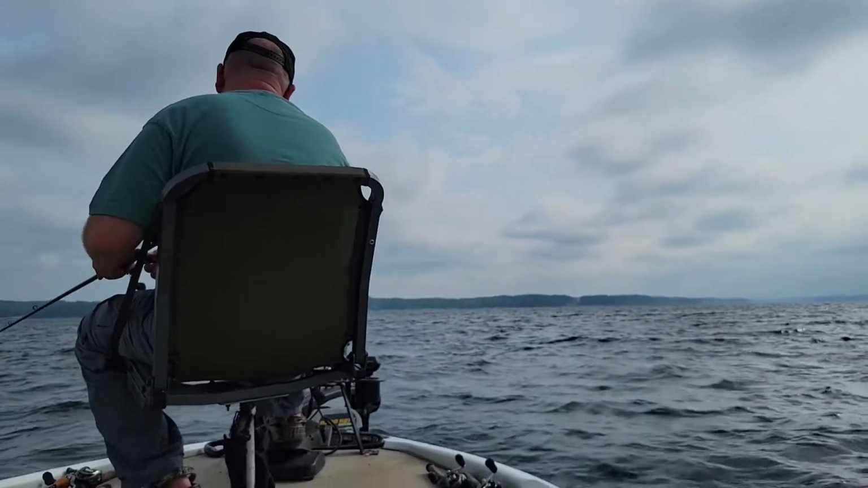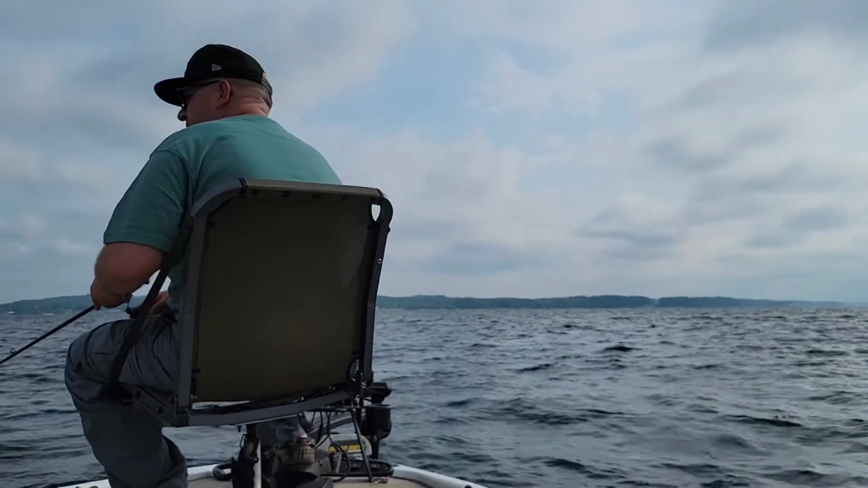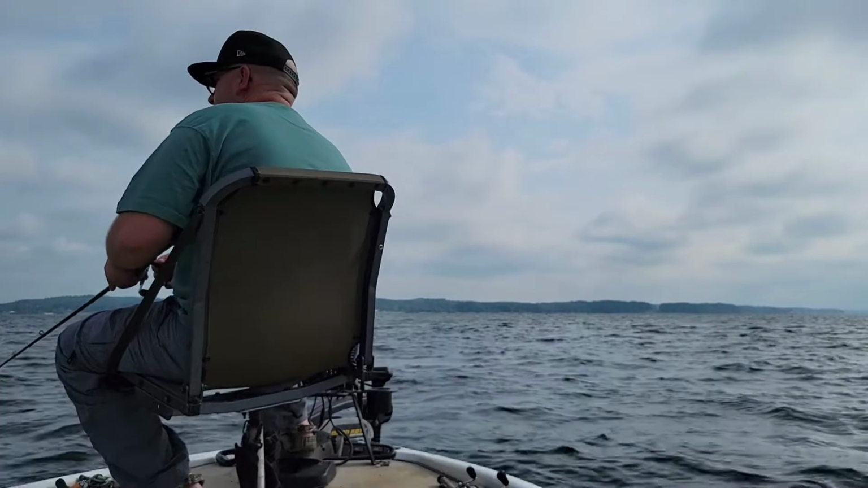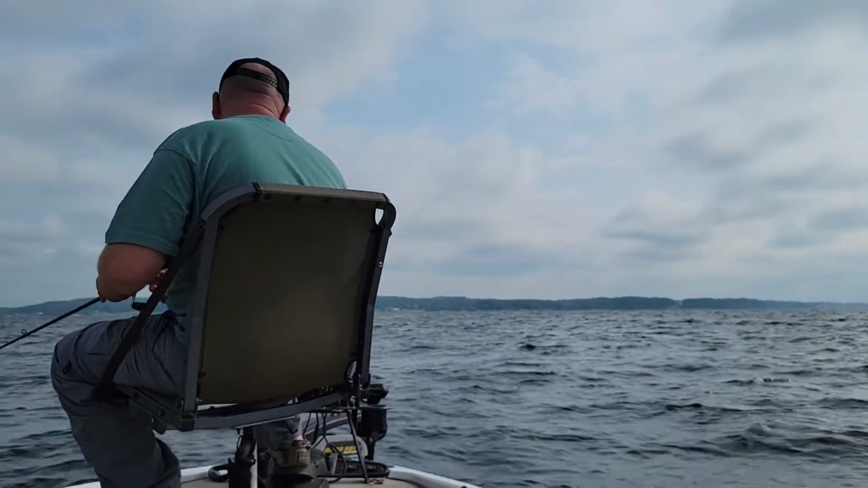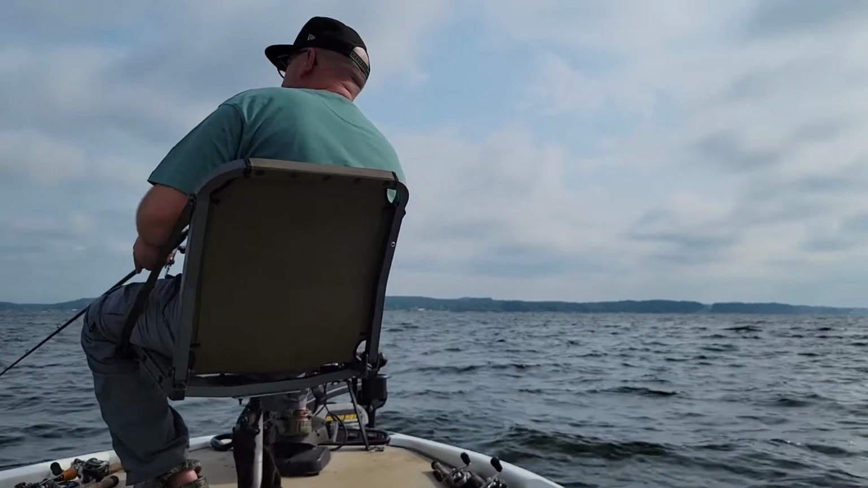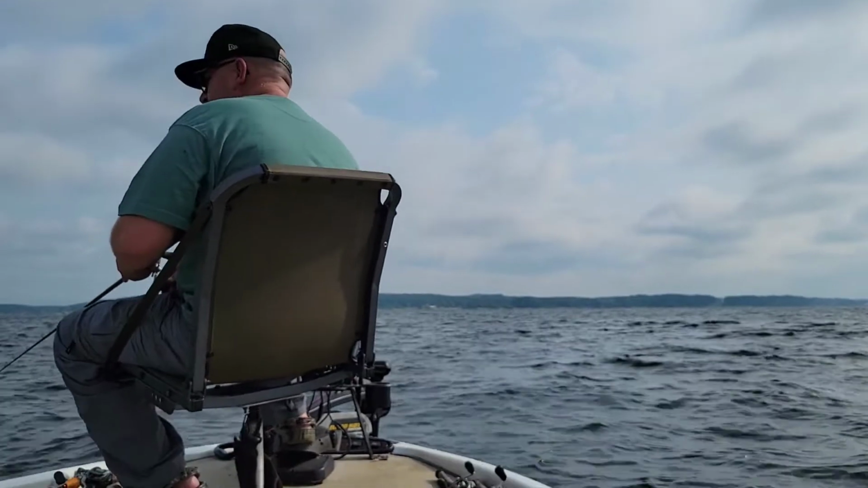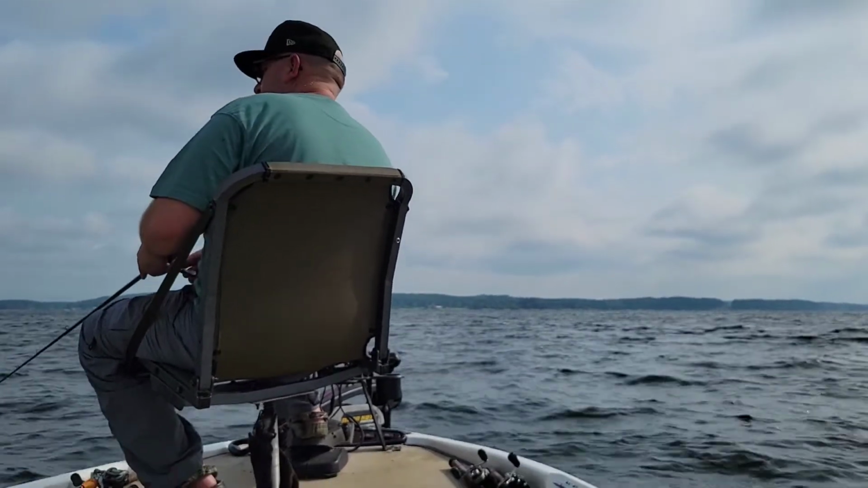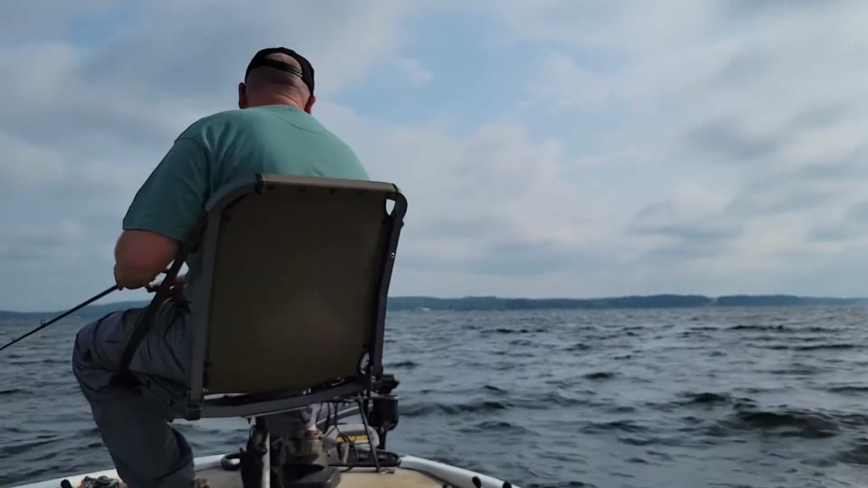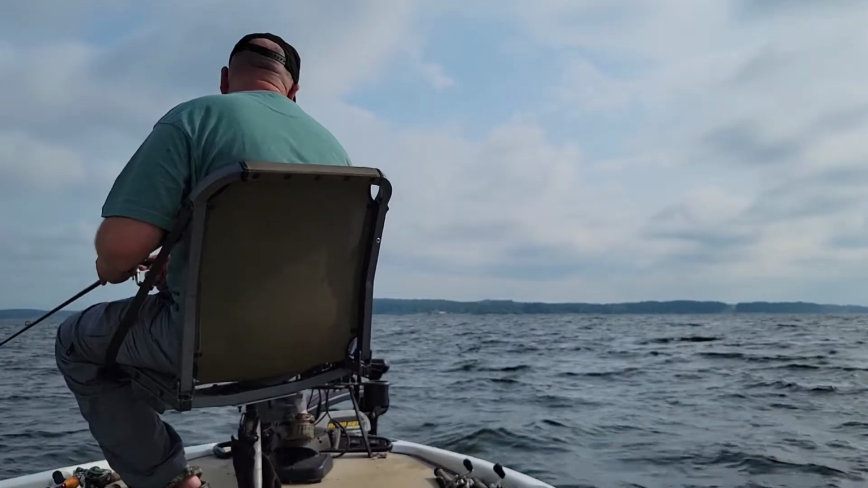I'm thinking if I set the depth shading where it highlights that 27 to 30 foot, there's a few river bends in the area that might have a flat leading up to them where they kind of just brush by that right depth.